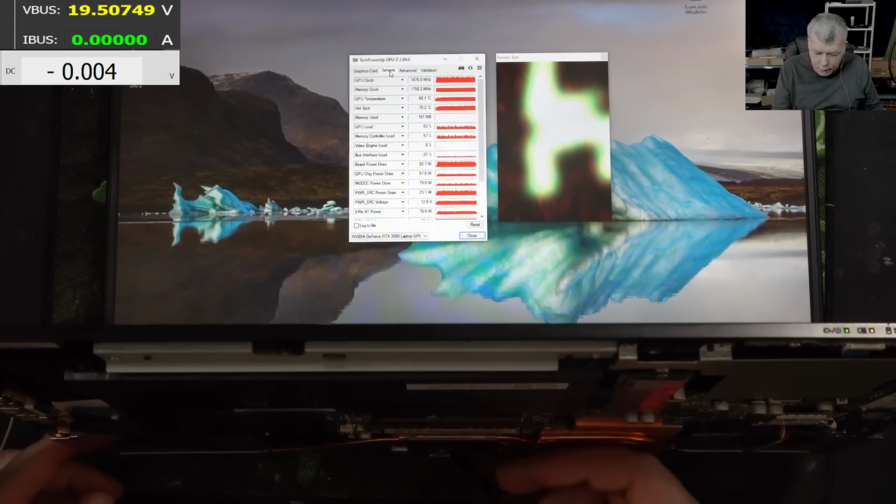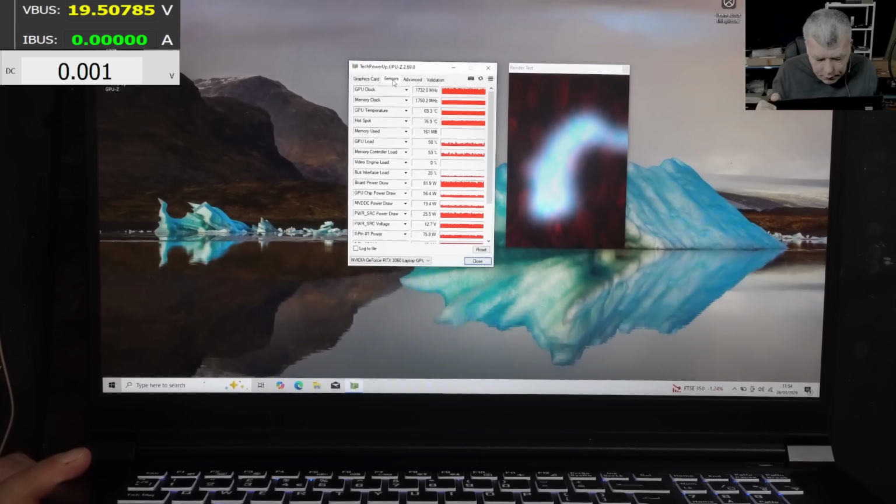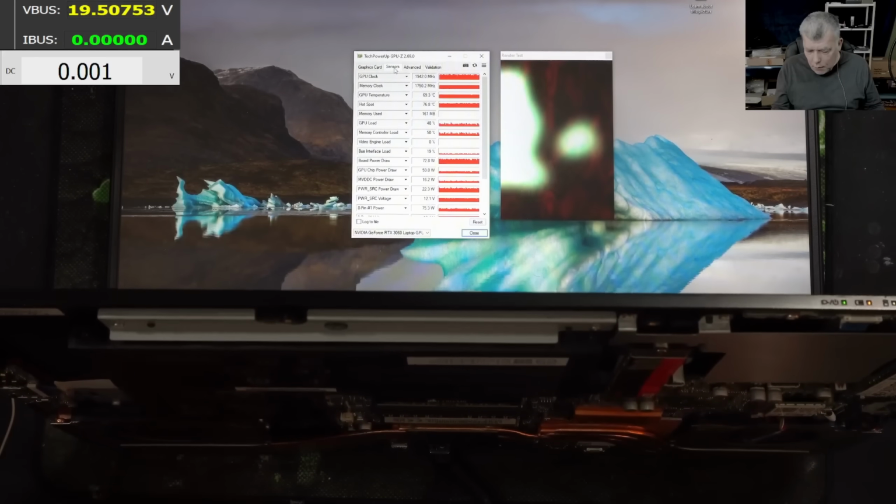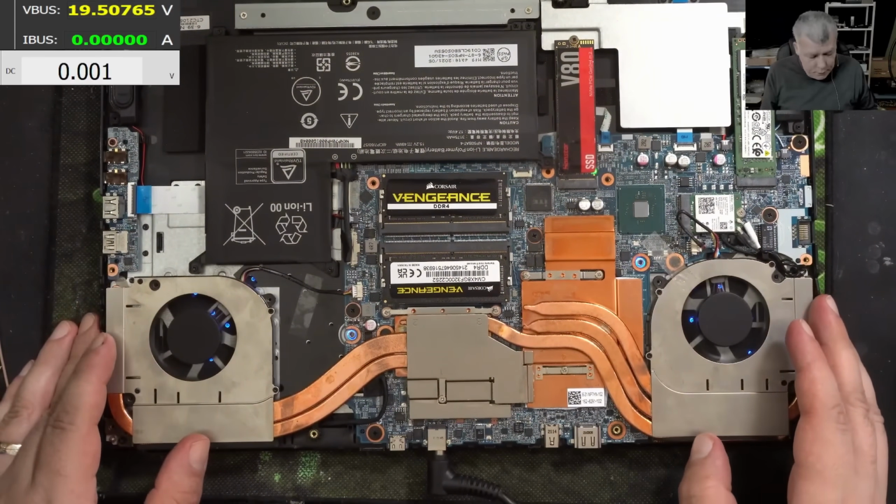The laptop is running very hot, but it is fine. The GPU is like 70 degrees, 76. Yeah. Shutting down the laptop. And looks like everything is working fine.